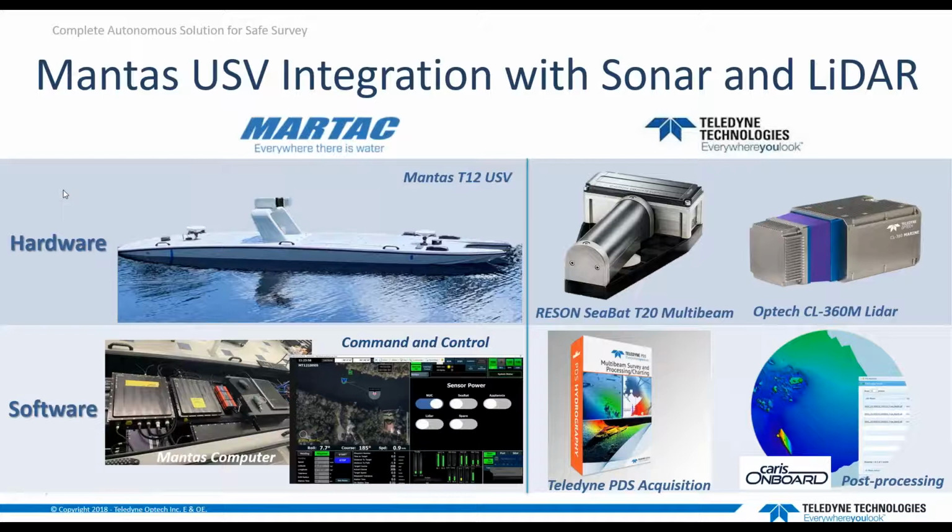This is a system we have on station in Black Creek being operated by Sean, and that you will see in action during the live portion coming up shortly. But one important thing to mention here is that everything you see here is contained in the T12 vessel you see at the top left. With the LiDAR mounted on the top, the T20 Sonar affixed to the hull, and all the command and control software, PDS and CARIS Onboard installed in the Mantis computer bay shown on the bottom left.